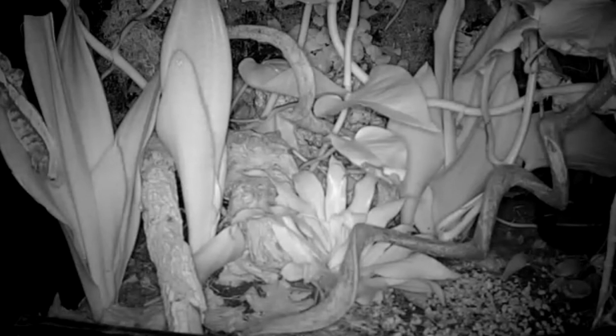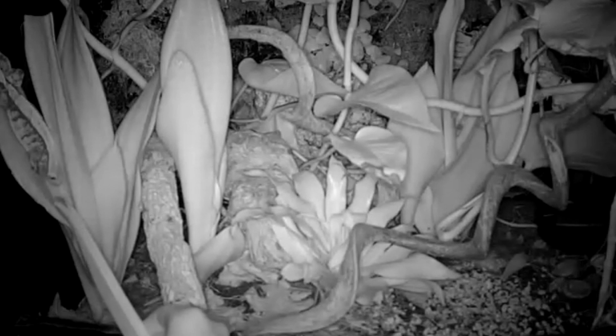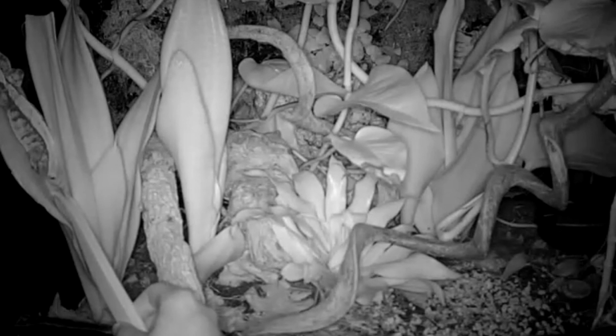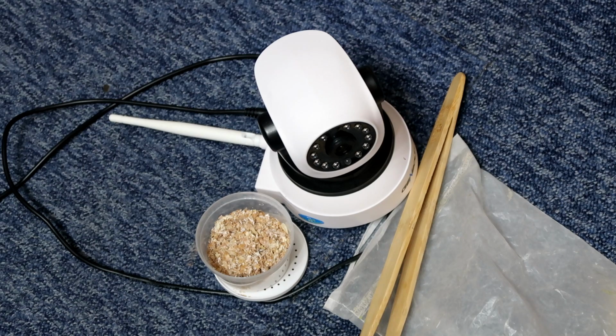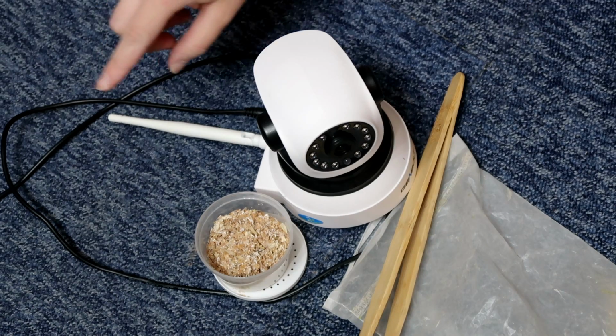Finally, we have Lyra. Now this will be interesting because she will sometimes go for crickets, she sometimes doesn't. And right now she looks very asleep, she doesn't look particularly active. So we're going to try crickets, but I can't guarantee she is going to eat them. Lyra. She's like, no, I'm trying to sleep. So, that wasn't overly successful.